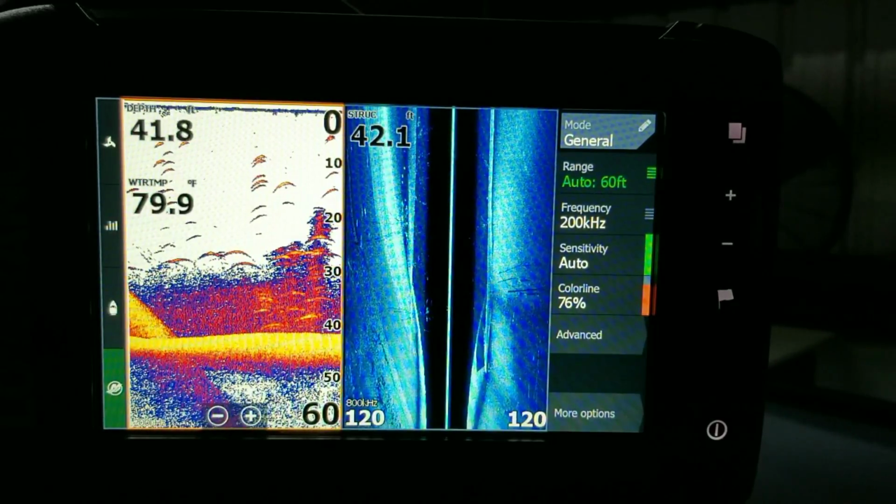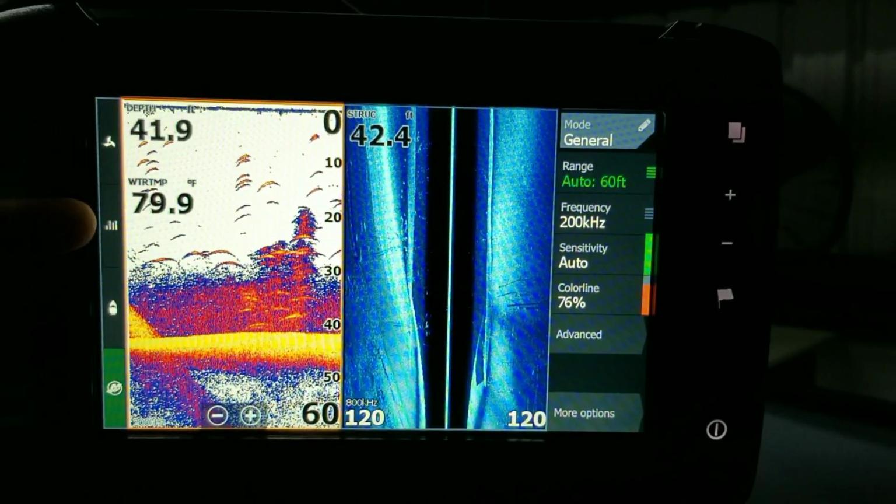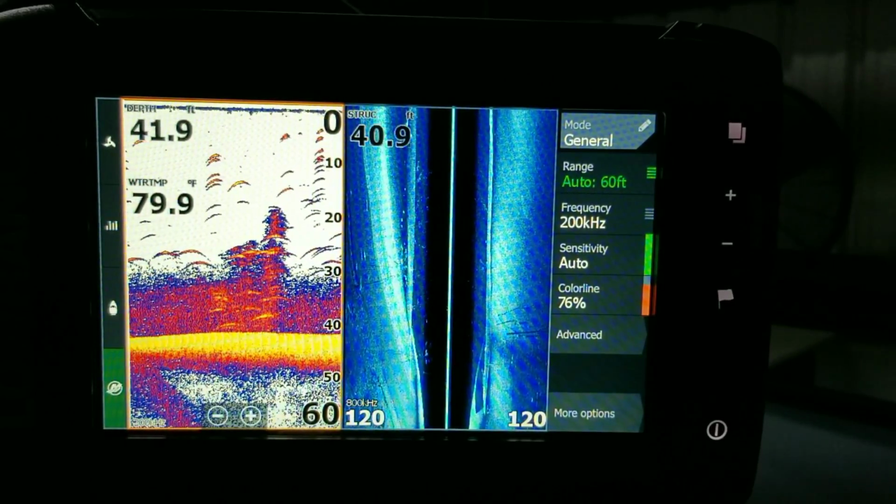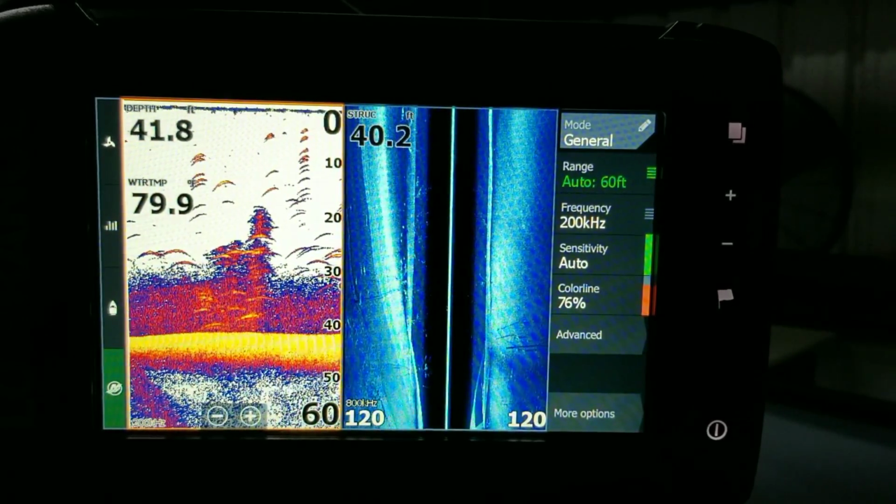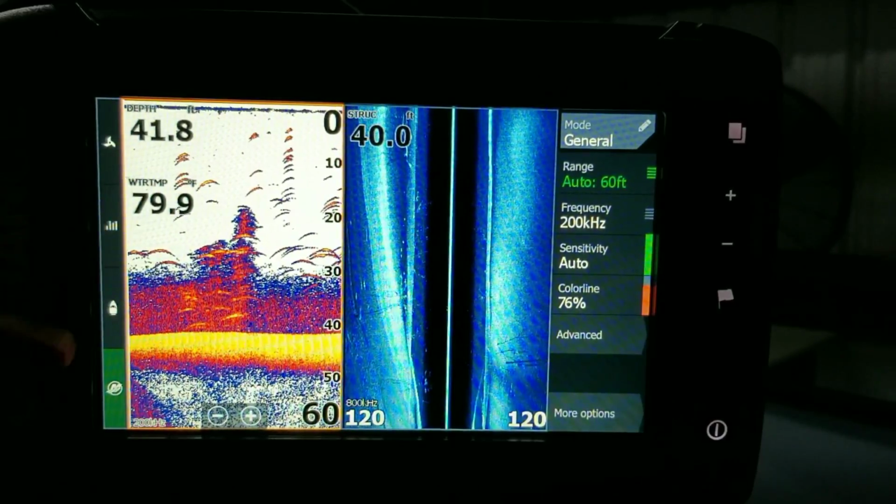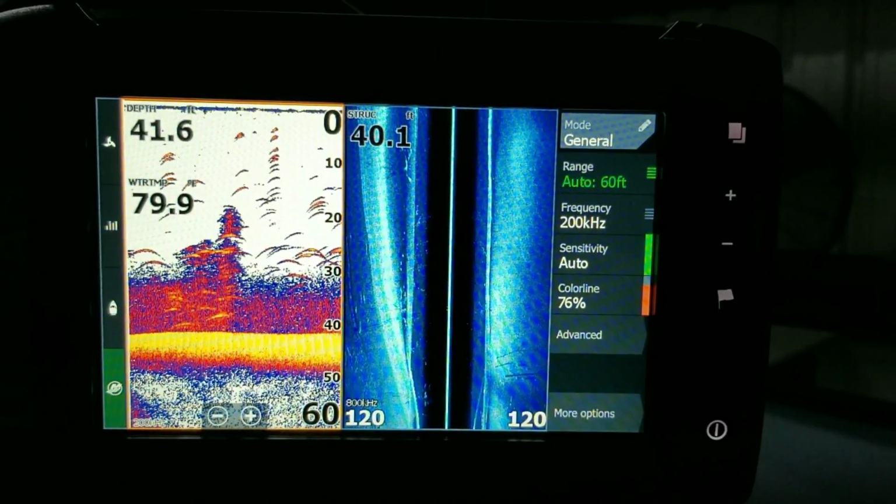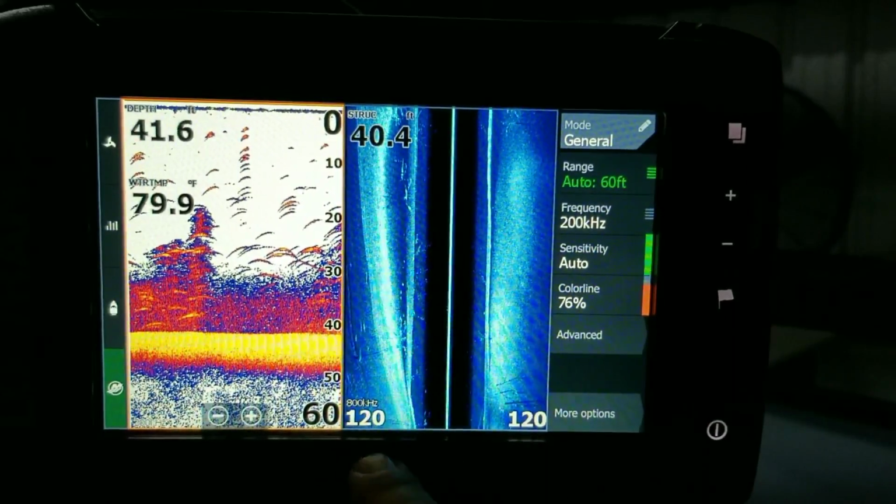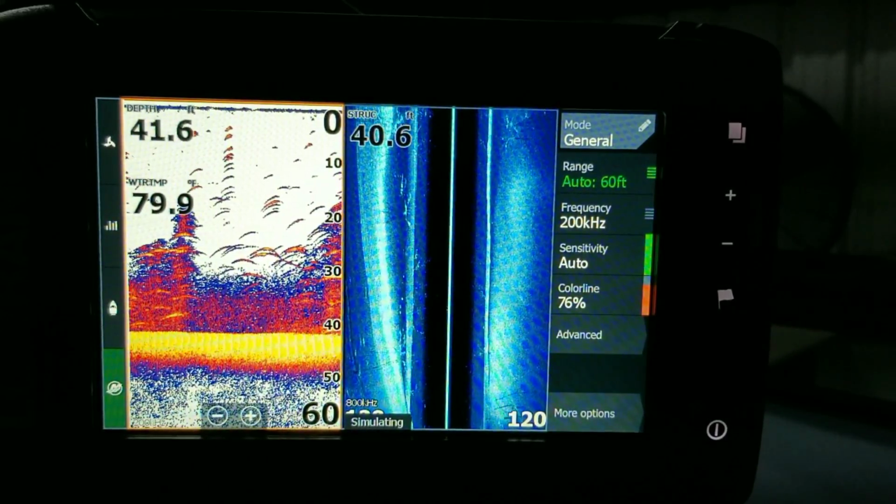Right, so I know right off the bat I'm in 40 feet of water. Water temperature is... Sorry about that, guys. Alright, so I know right now we're in 41 feet of water. Water temp's right at 80 degrees. And my structure scanning is from 39 feet out to 120. So there you go. Not too bad.